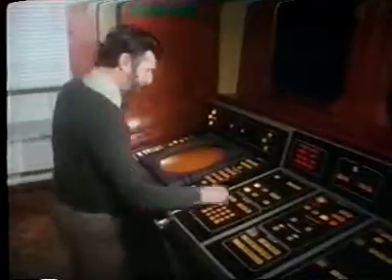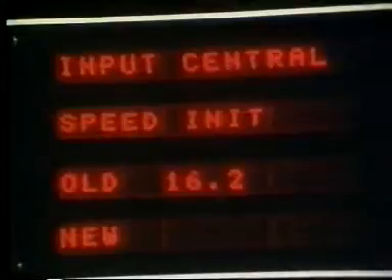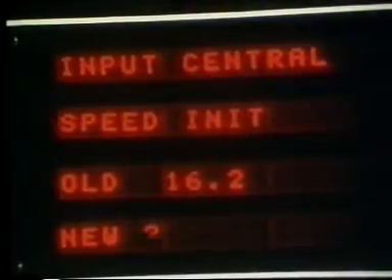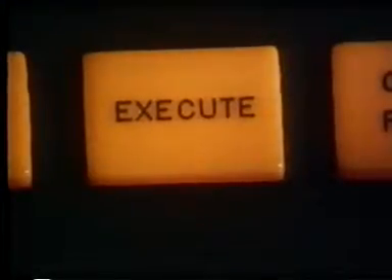For example, let's look at a simulated log failure. The log indicates an immediate speed change from 16 knots to 2 knots. This information will be rejected by any mariner, but not by the ARPA. The ARPA display changes slowly, and the underlying cause is far from obvious to the observer.